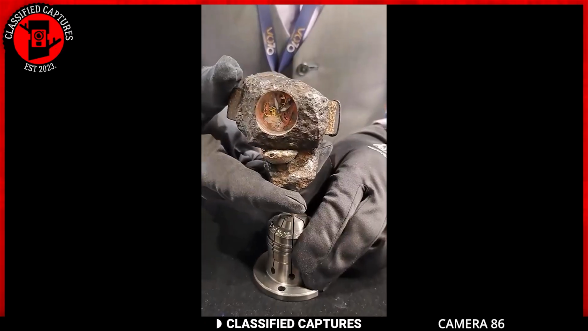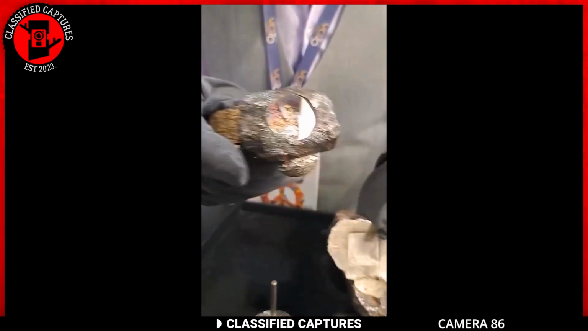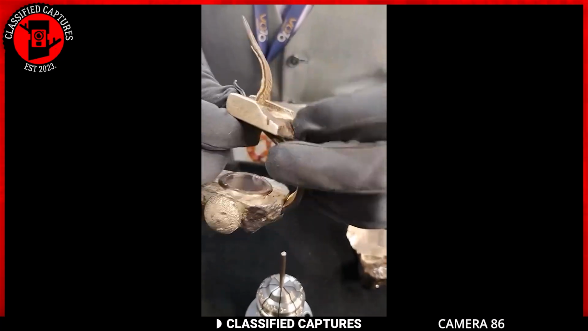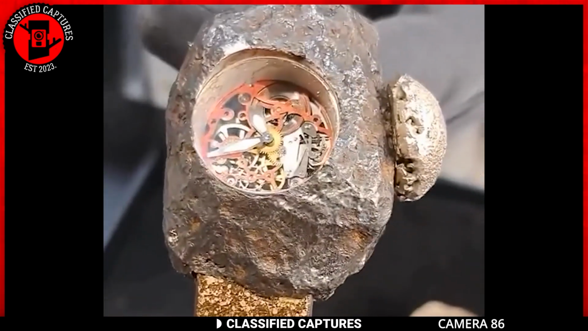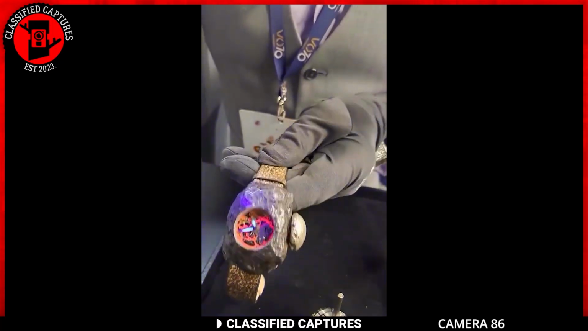While some folks are all about showing off their diamonds and fancy watches, this watch takes the cake. We're talking about a watch with a piece of outer space on your wrist. It's not just a timepiece, it's like wearing a chunk of the universe while keeping tabs on the time. So what do you think? Would you ever consider rocking this rock on your wrist?